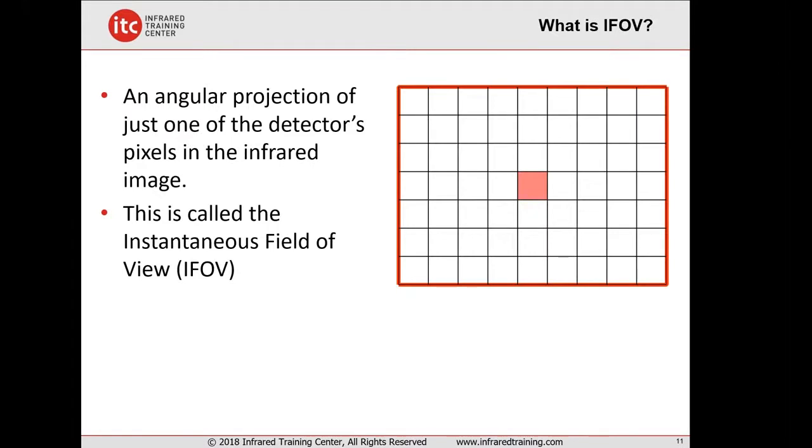So let's dive into this a little bit further to better understand resolution with the following illustration. I'm going to pretend for a moment that we don't have a 640 by 480 camera. Let's say we don't even have a 320 by 240 or perhaps even an 80 by 60. Instead, for illustrative purposes here, we have a 9 by 7 focal plane array. That's 63 pixels. There's 9 across the horizontal and 7 on the vertical.